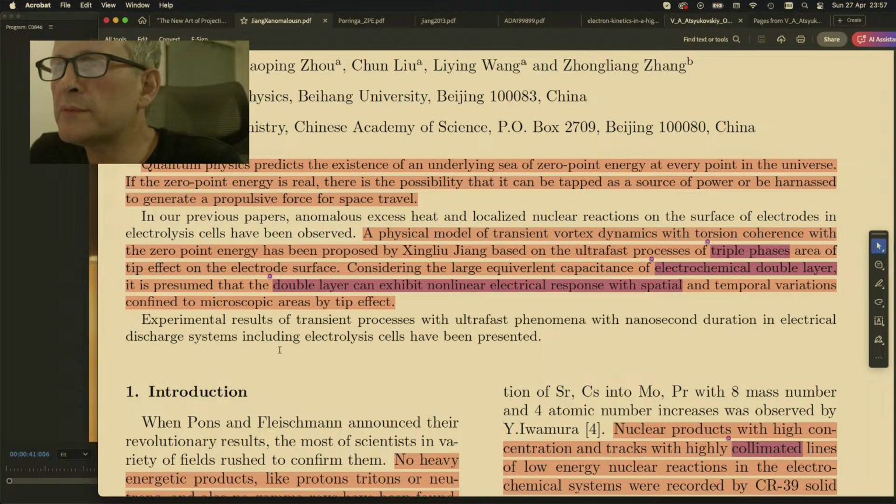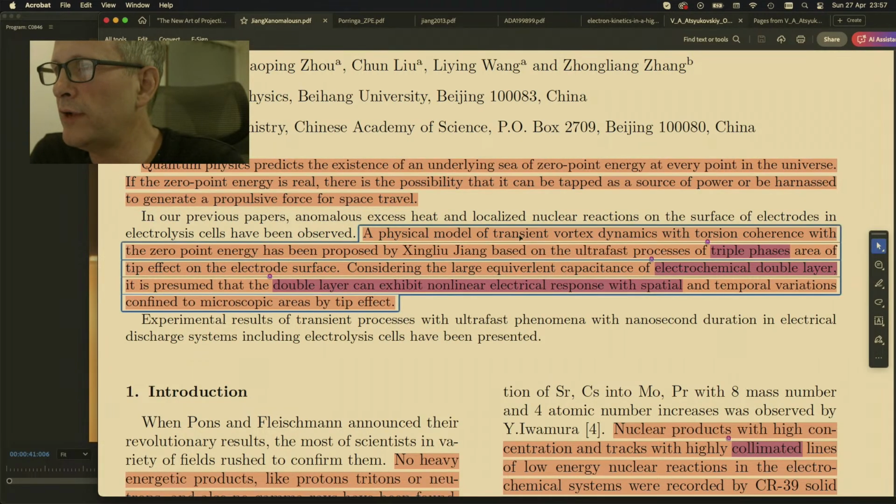In our previous papers, anomalous excess heat and localized nuclear reactions on the surface of electrodes in electrolysis cells have been observed. A physical model of transient vortex dynamics with torsion coherence with the 0-point energy has been proposed by Jinglu Zhang based on the ultrafast processes of triple phases area of the tip effect on the electrode surface.